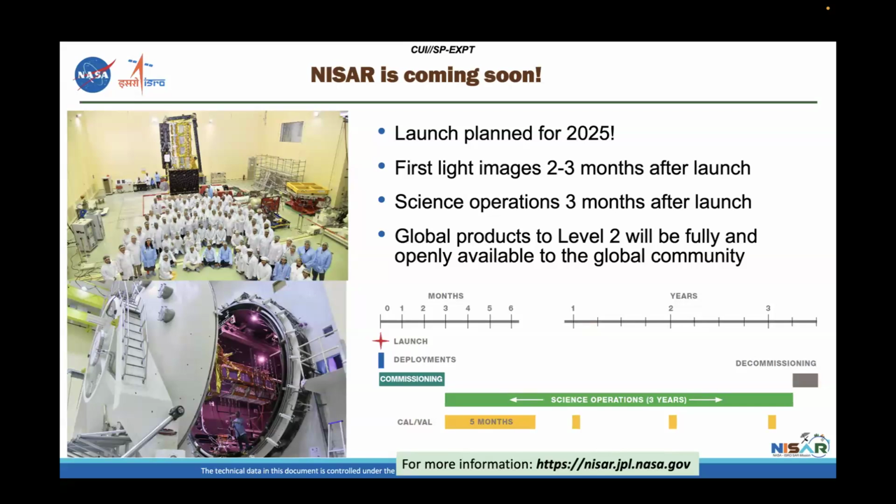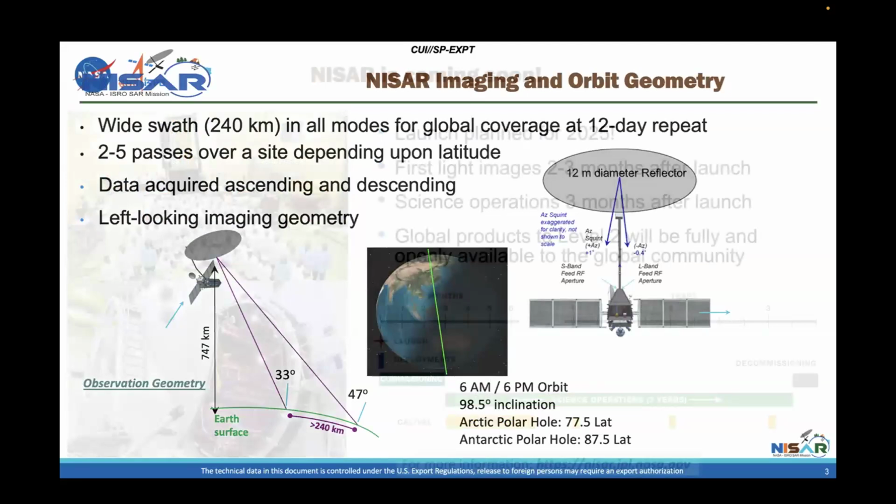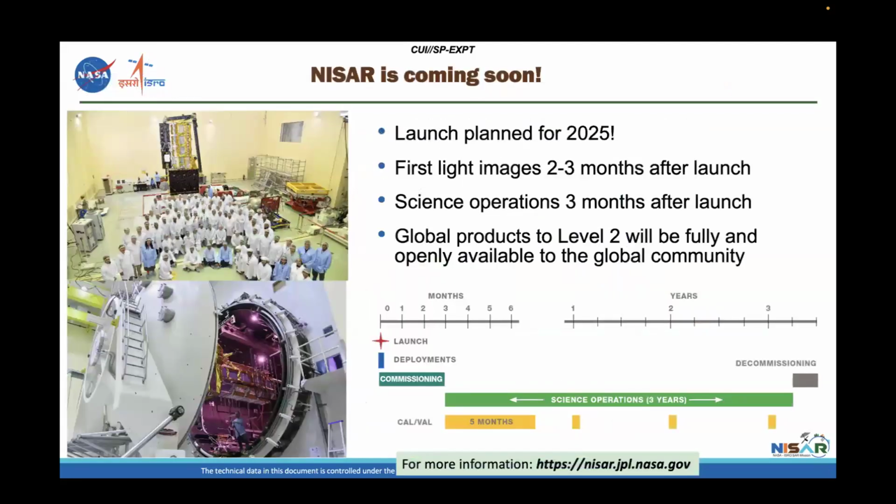And then 3 months into the mission, about 3 months, is when we're going to start getting into our science operations phase. And that's going to go on for about 3 years. The first 5 months of the science operations phase, we're going to go through a period of science calval. So we're going to look at not just the simple quality of the images, but what do the images really mean for science, and whether or not they meet the requirements.